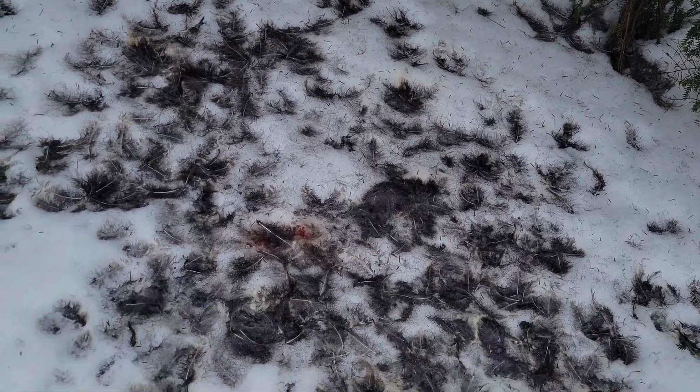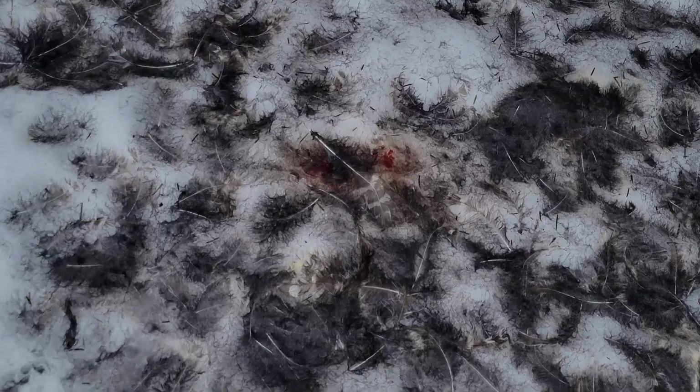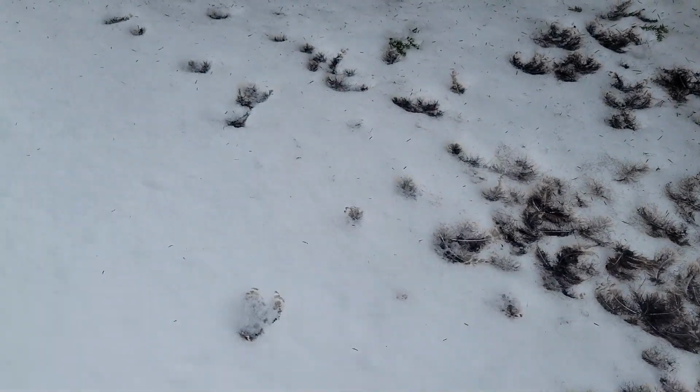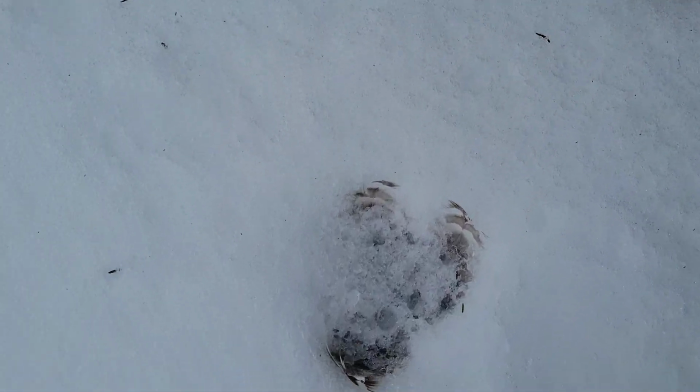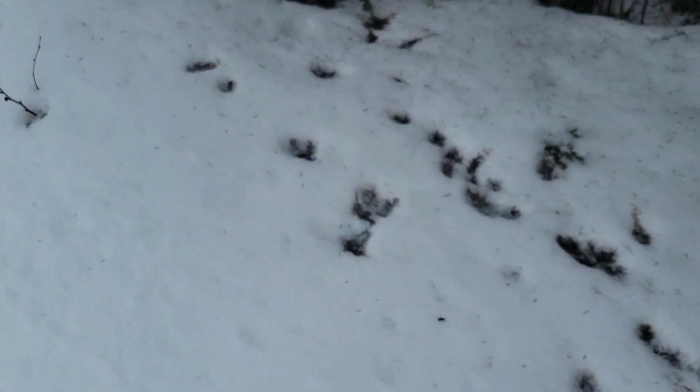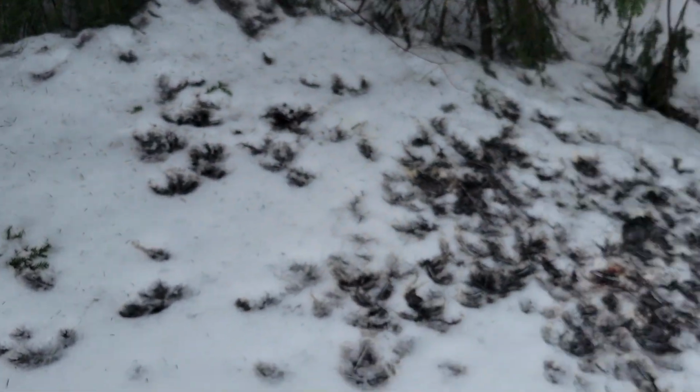There's actually a feather there. It looks like an owl feather. Sorry for the gore, I'll have to put a disclaimer. But it looks like there's an owl feather there. It's very gray feathers. So perhaps this could have been an owl that got nailed by something.